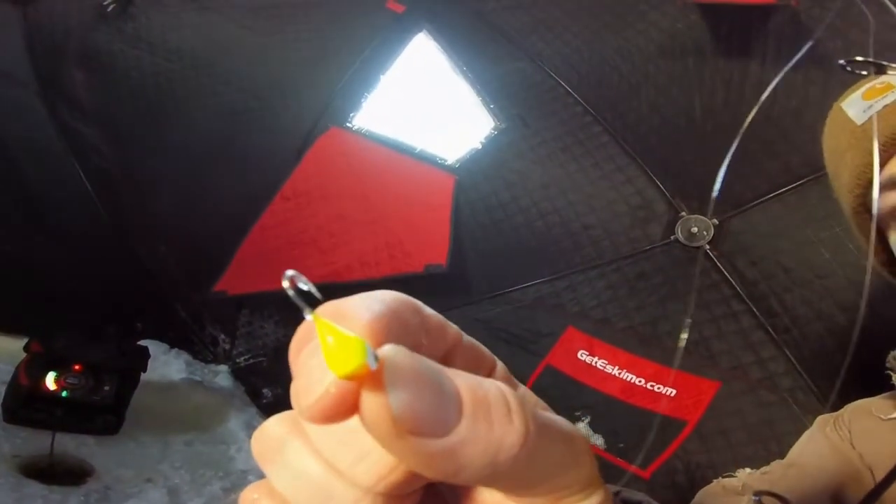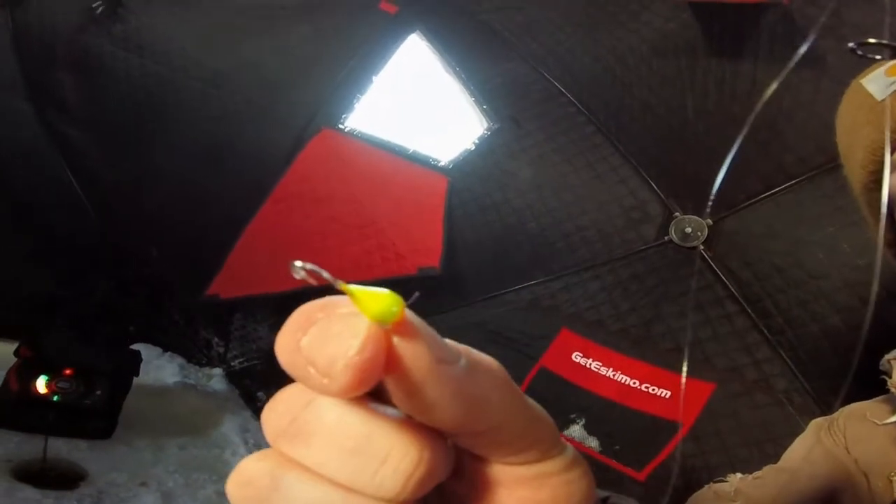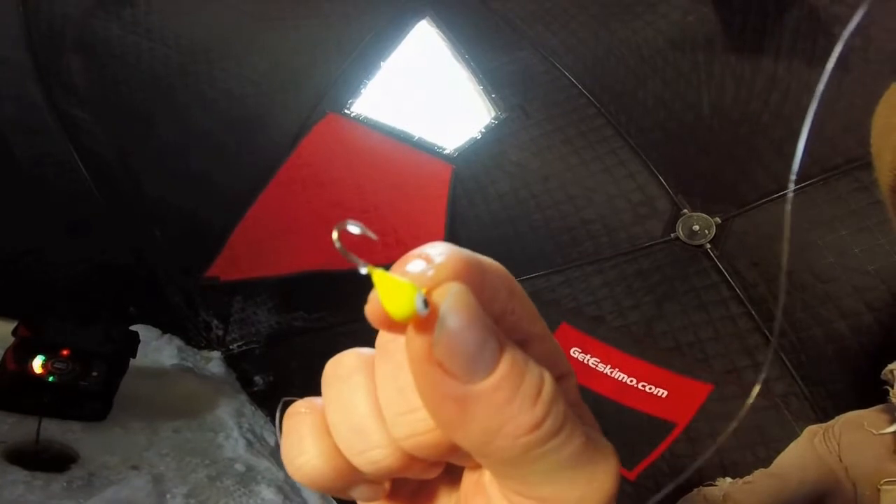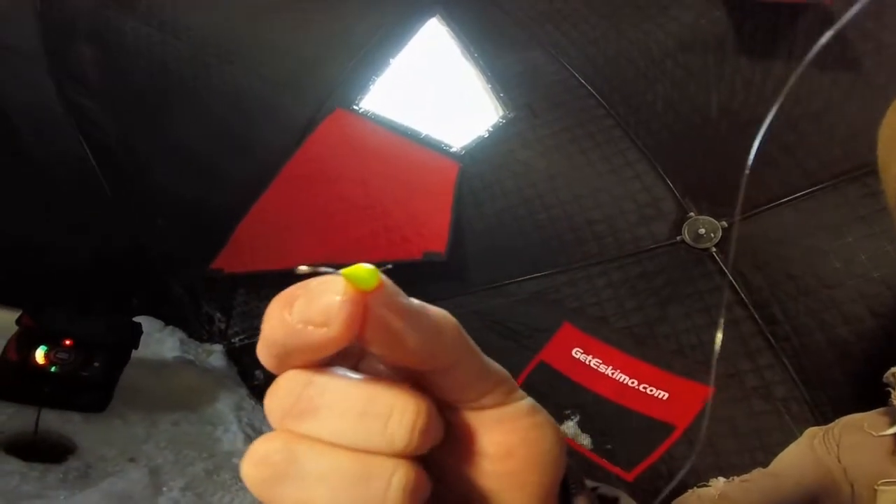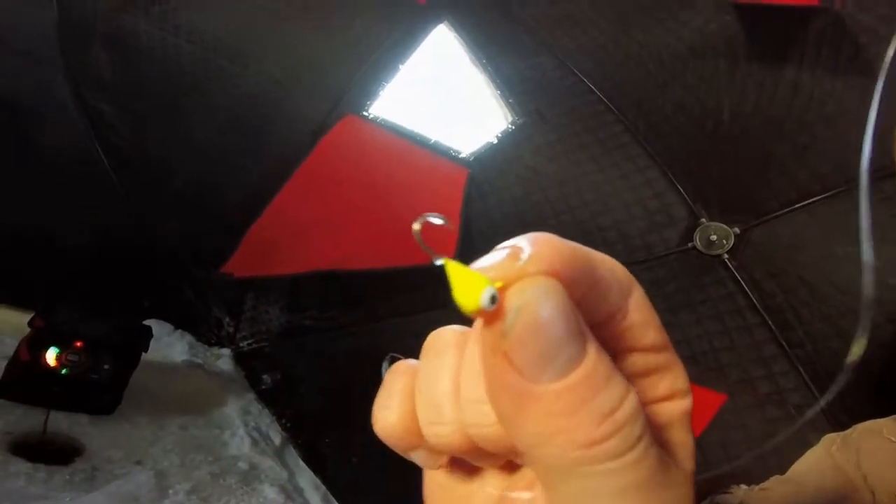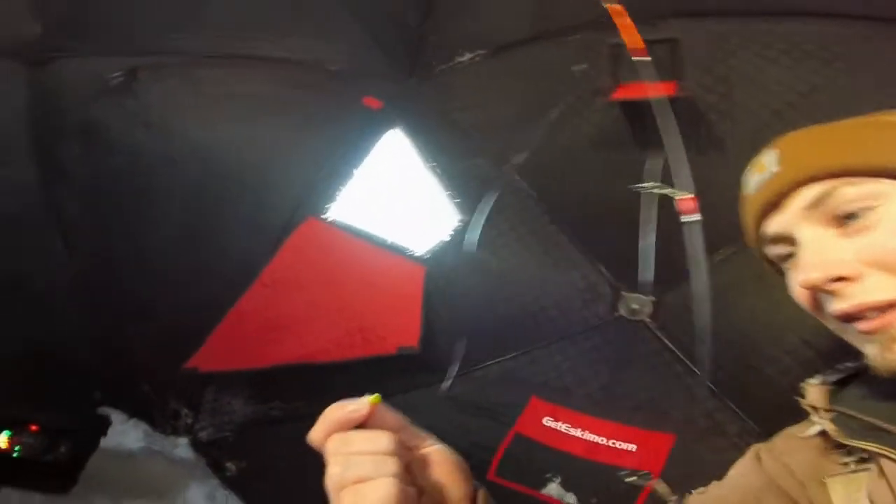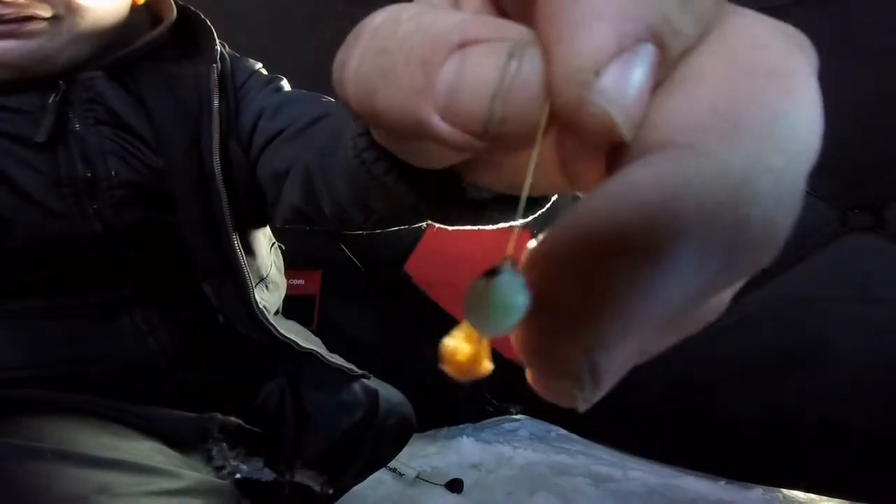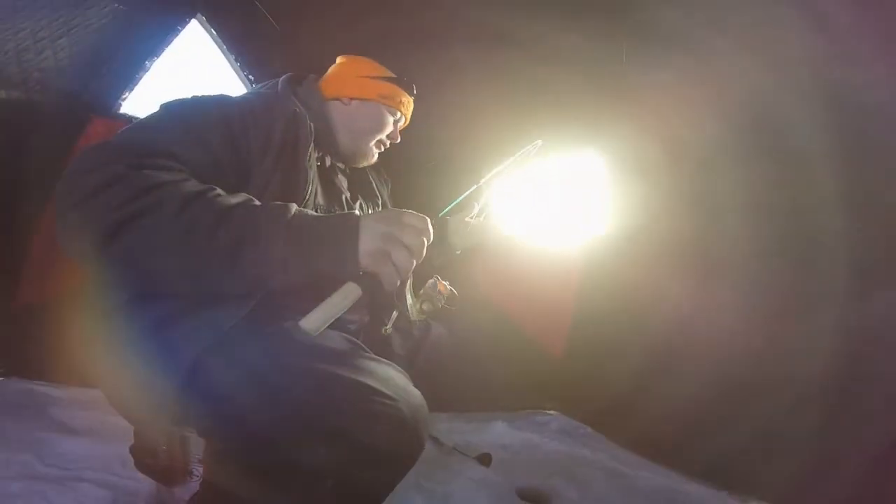So today I'm using a tungsten. It's yellow and orange. I don't exactly know the hook size, probably a number 4. That seems to be doing pretty good. I'm running pink on that one. I've gotten 1 bite on pink, but yellow and orange seems to be the ticket. What are you running? I got a little, almost like a finger touching it, almost like a perch color. It's a little tungsten from 3 Northern Jigs.